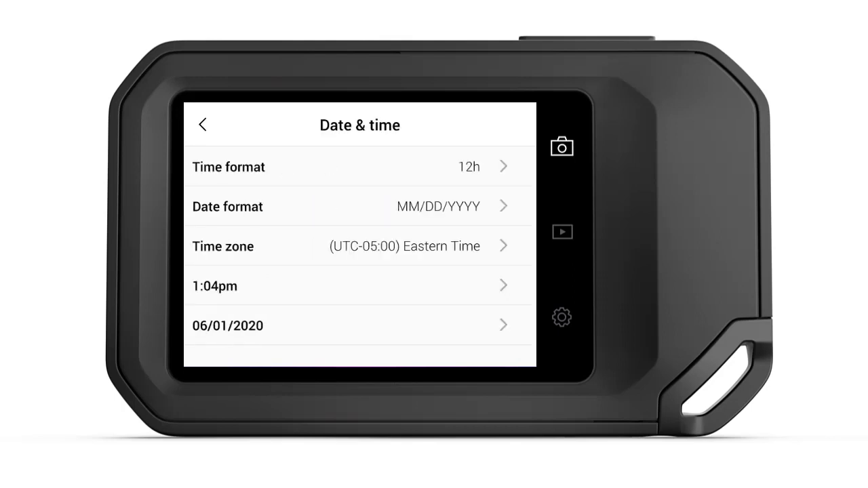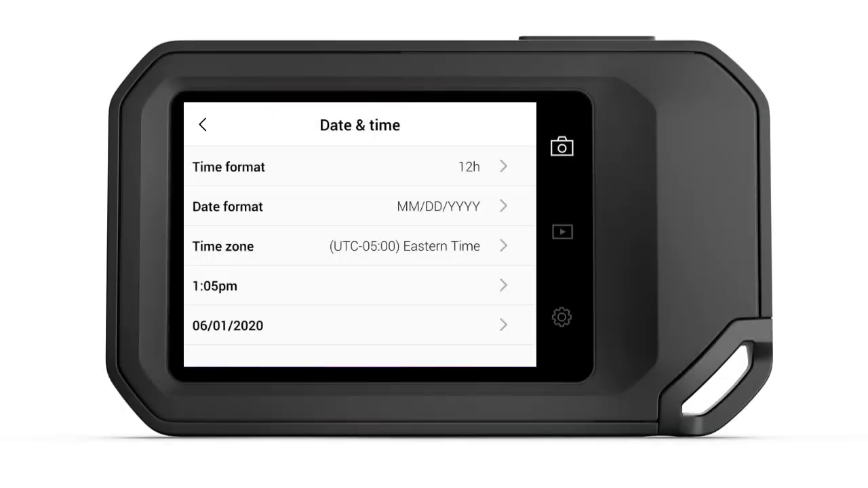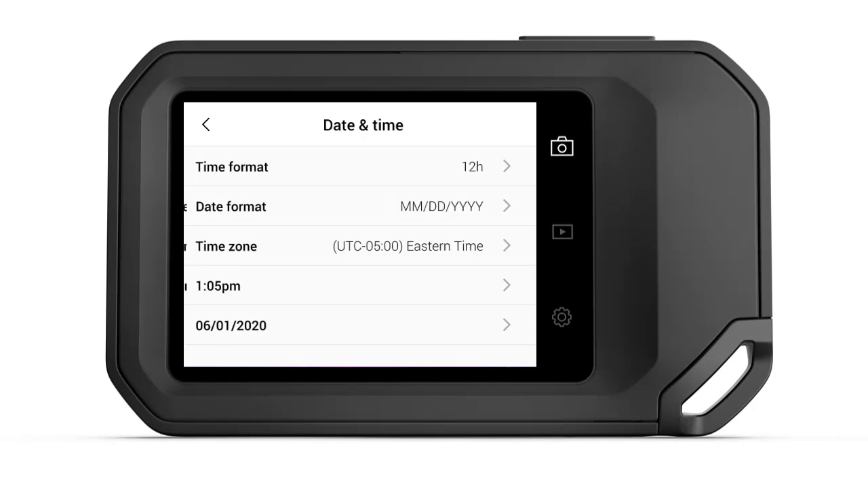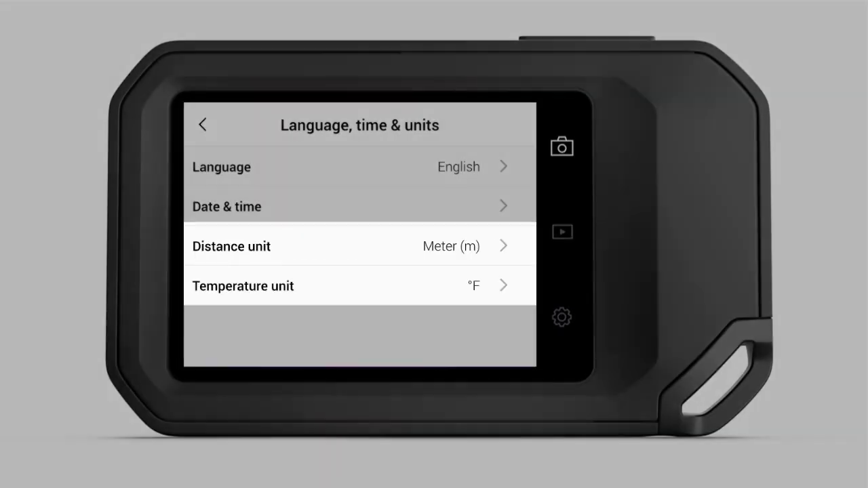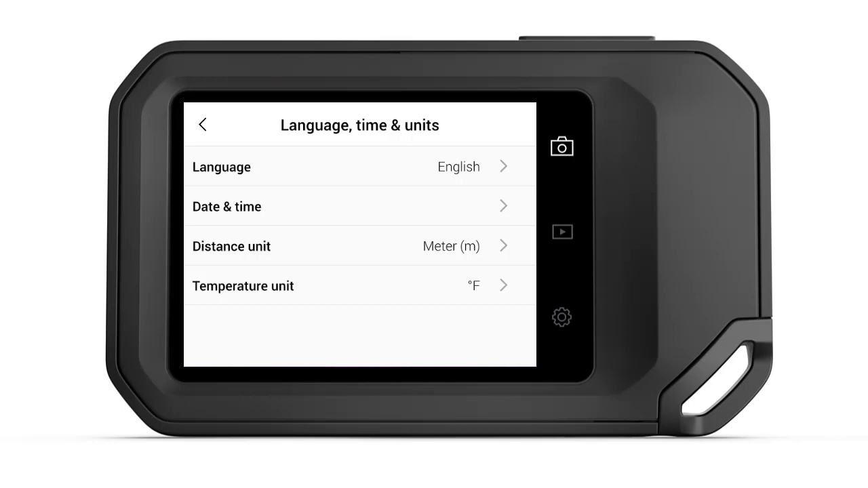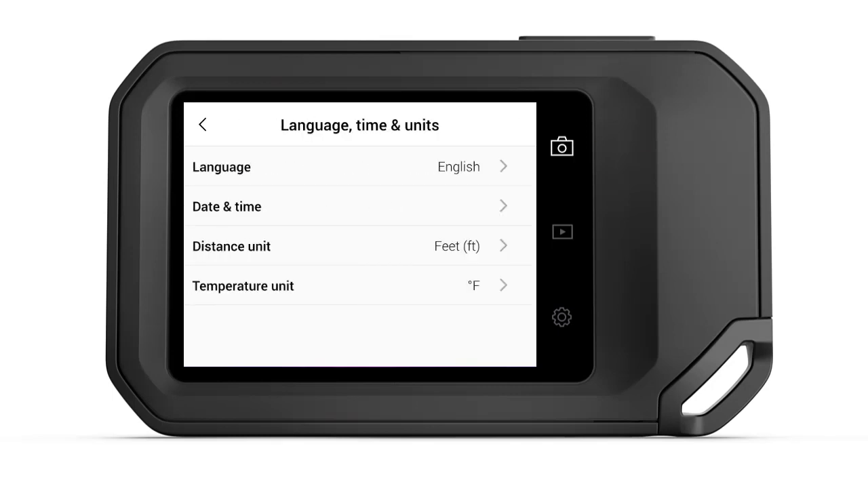As for temperature and distance units, these can be adjusted as well. Back out to the Language, Time, and Units submenu by pressing the back arrow located in the upper left corner of the display. It's here that you'll see the options to select either distance or temperature units. Simply pick whichever one you'd like to change, select your desired units, and return to the settings menu using the back arrow. To return to live imaging mode, push the camera icon on the right side of the display.